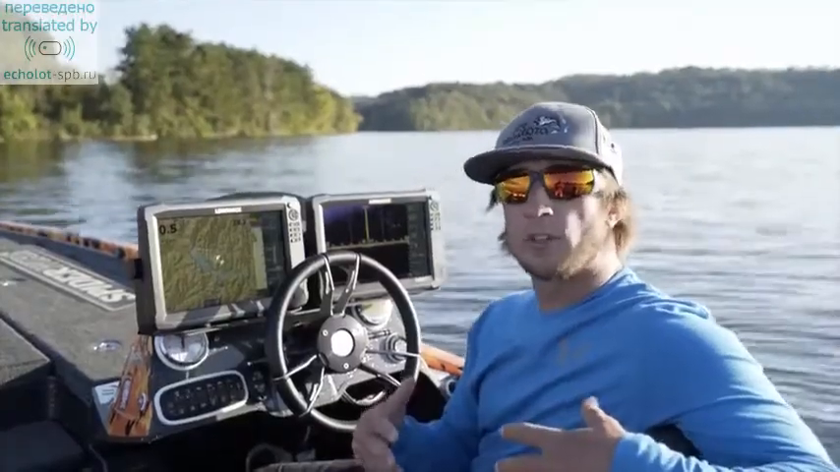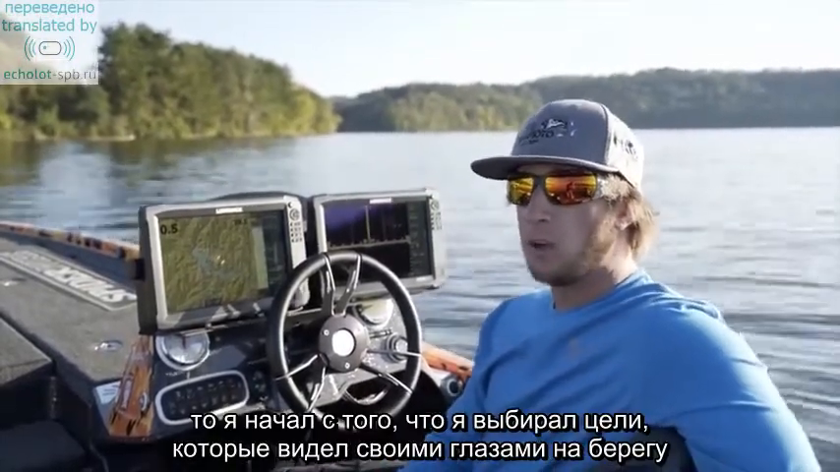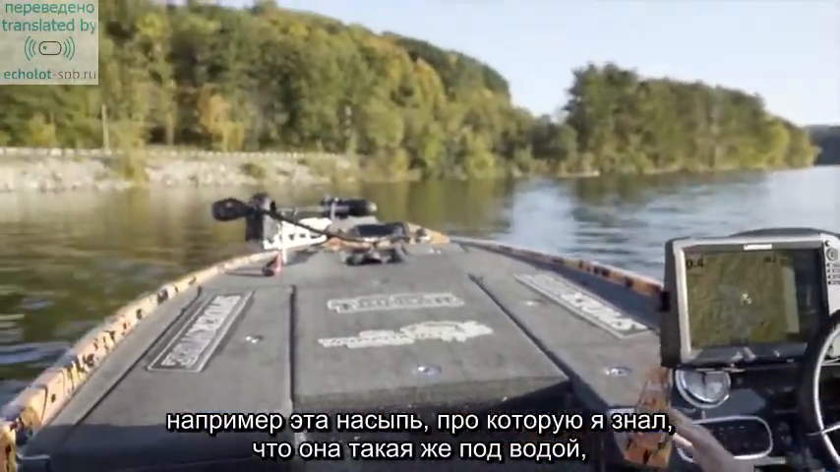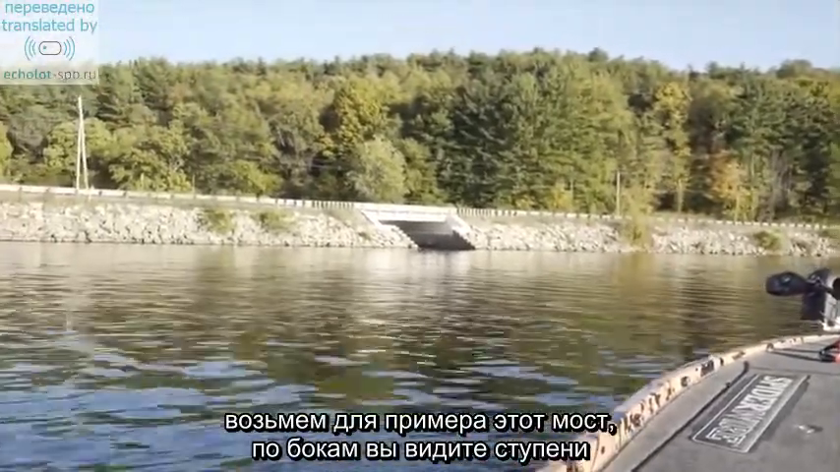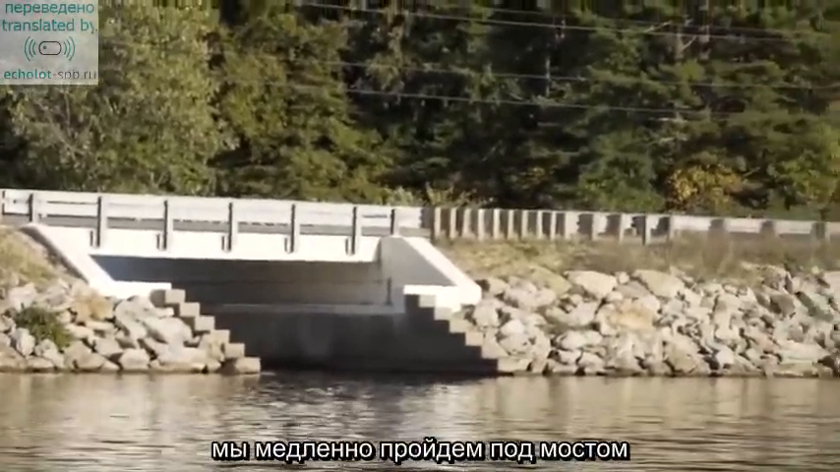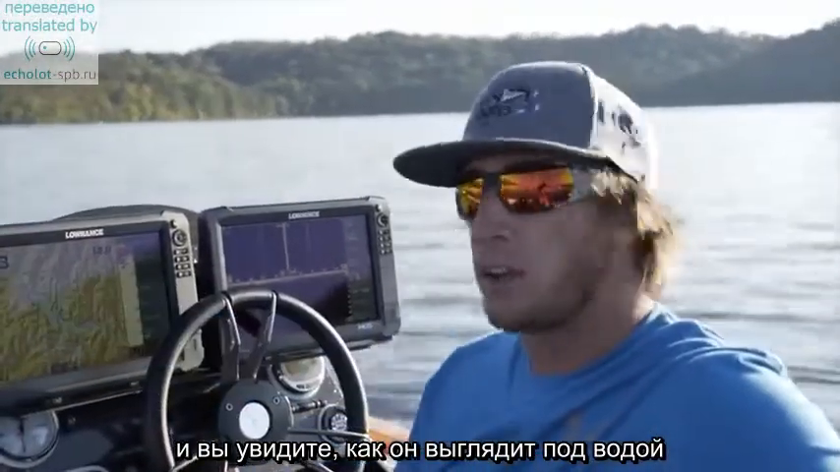So when I was first learning to use side imaging and structure scan, what I started doing was picking targets that I could visually see up on the bank that I knew looked the same beneath the water. Take this bridge for example. You see the steps on the side of the bridge, you see the rocks around it. What we're going to do in a minute is idle past that bridge, and you're going to get a good visual of what it looks like underneath the water.